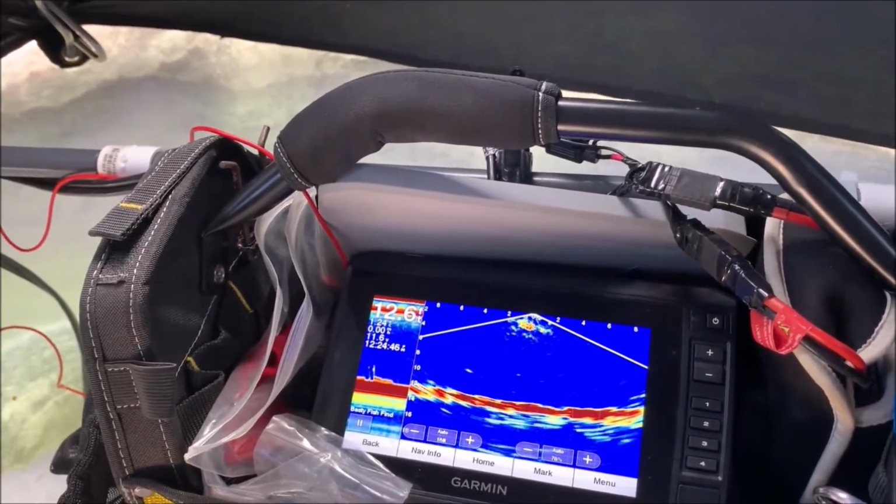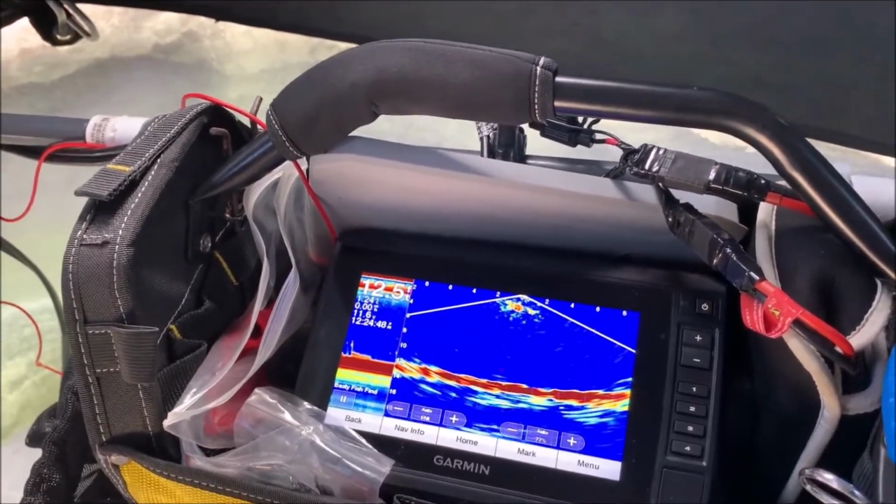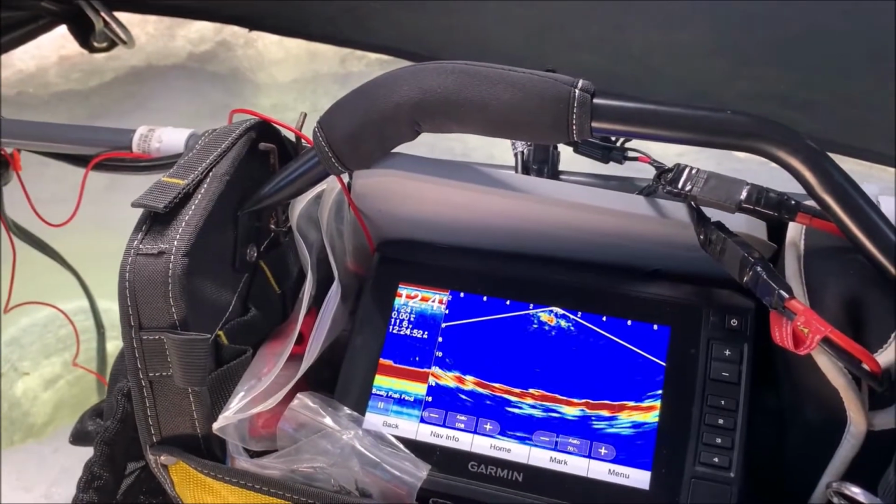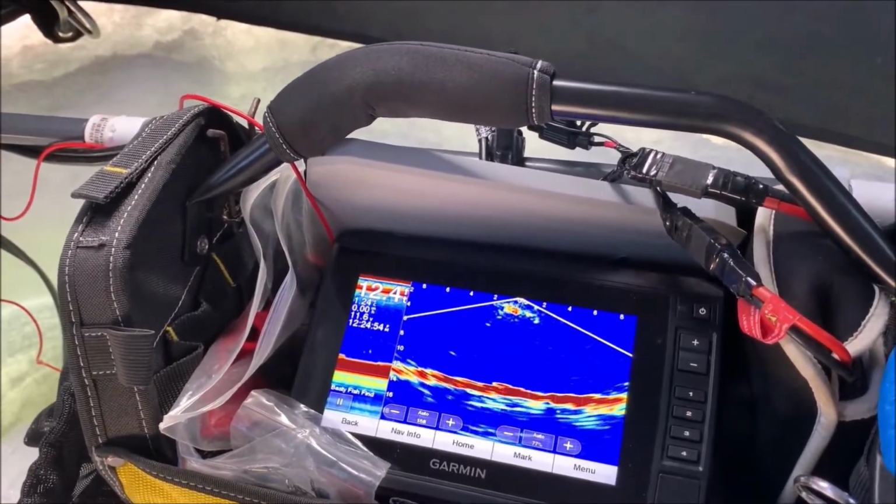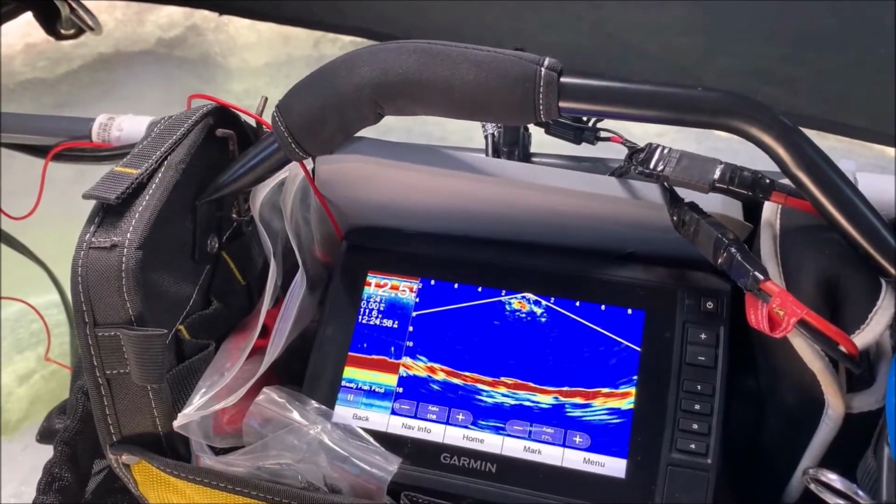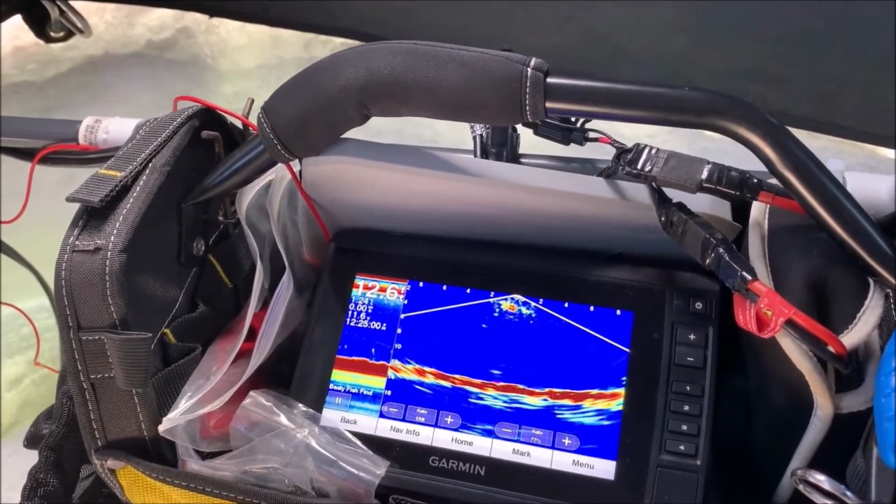You can't tell the species of the fish. You can make guesses based on size and what they do, but you don't know that till you pull one out of the water, which a camera would give you, I guess. That'd be if you could see it and if you could get it on the camera.